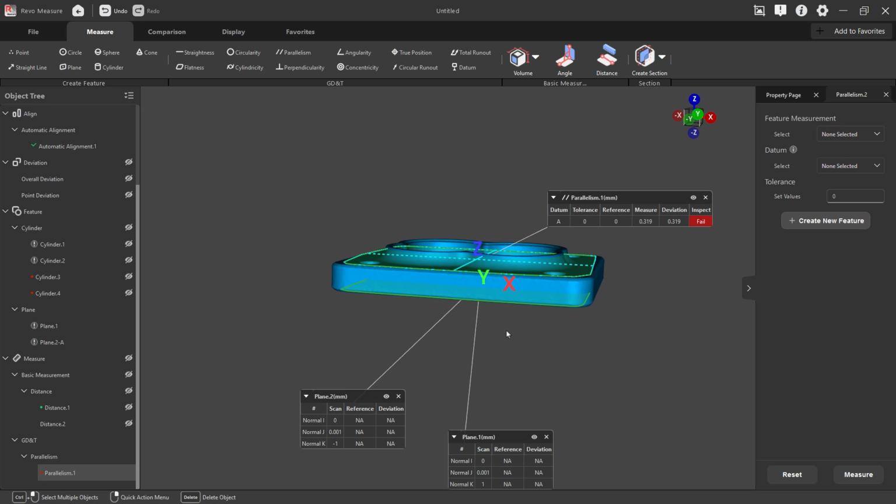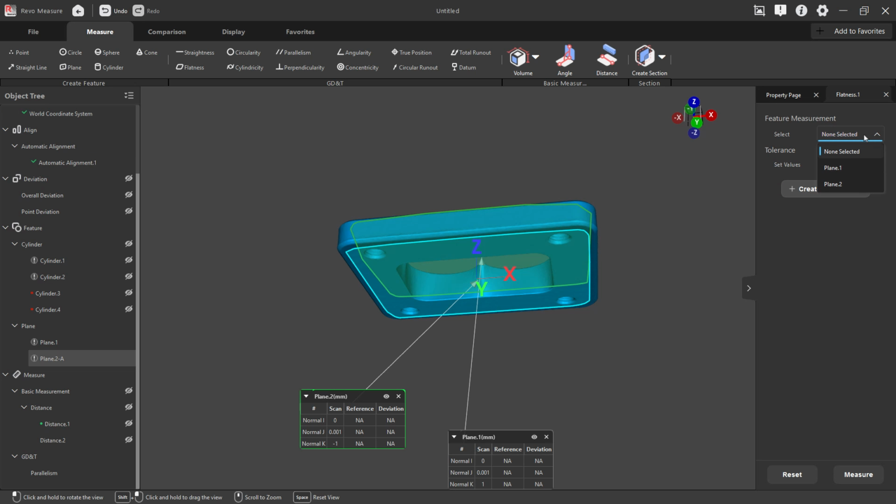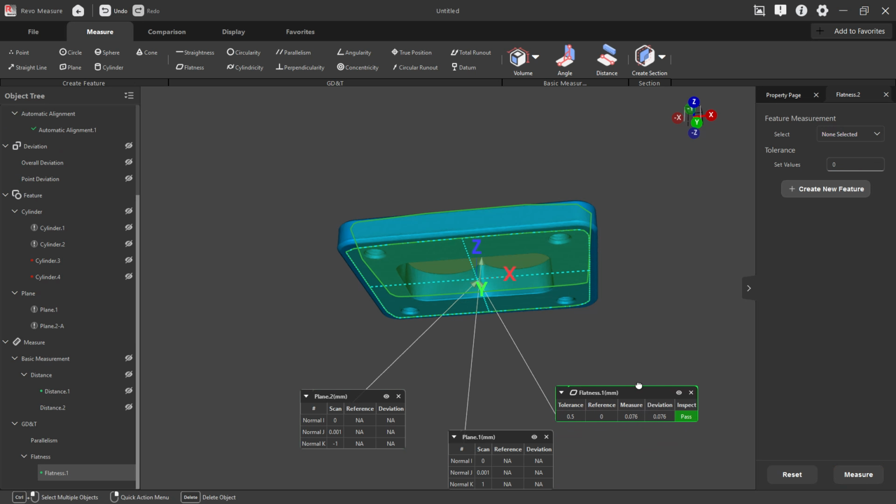That honestly, the top and bottom being parallel doesn't really matter. All that matters is that this bottom face is flat. And so what we would want to do is check things like the flatness of that bottom face. So it's plane 2, and it needs to be flat plus or minus 0.5, and we'll measure it, and you can see that it passes.